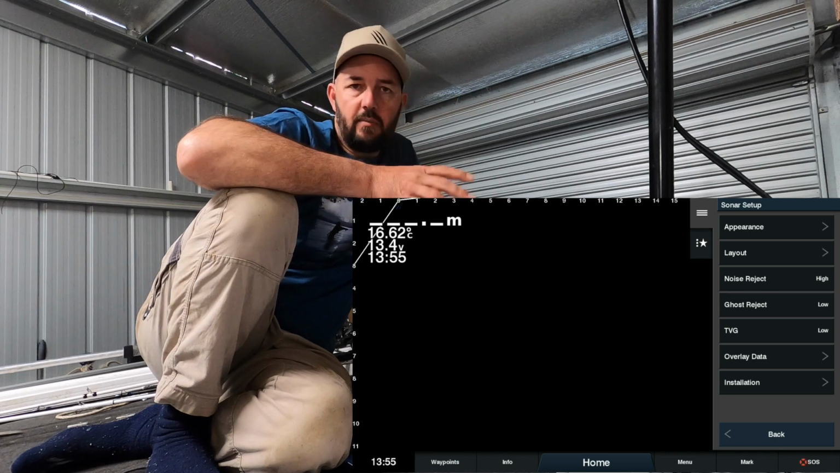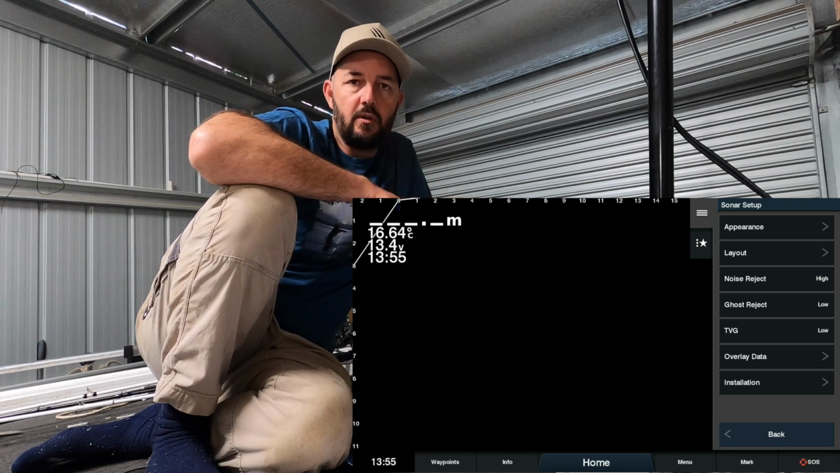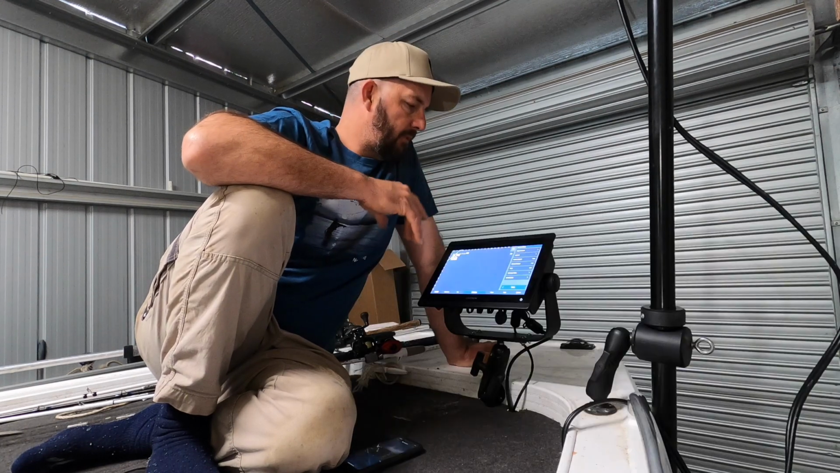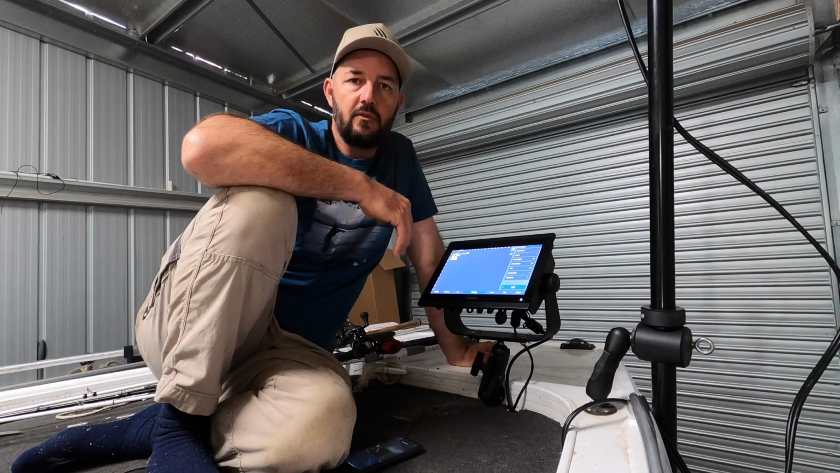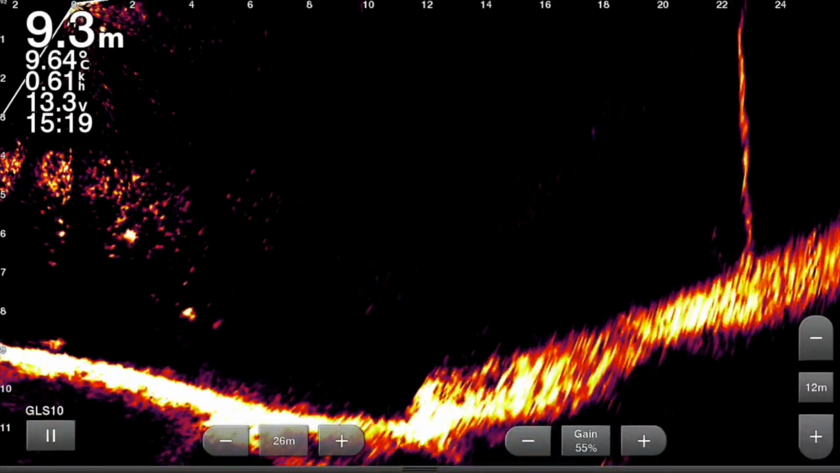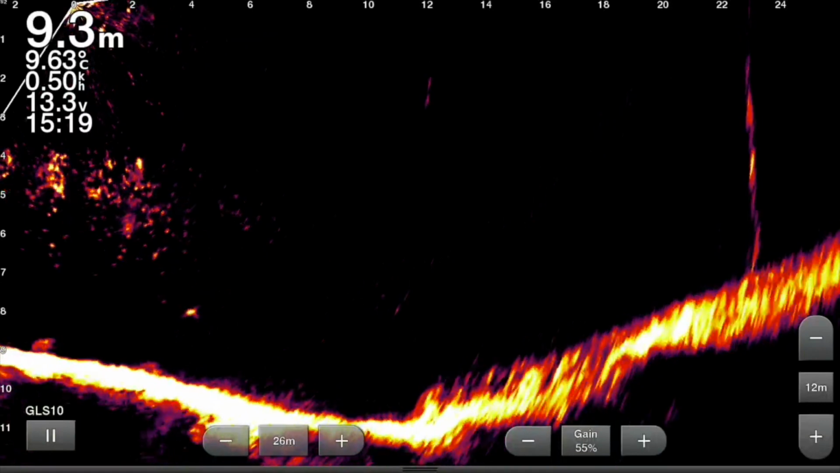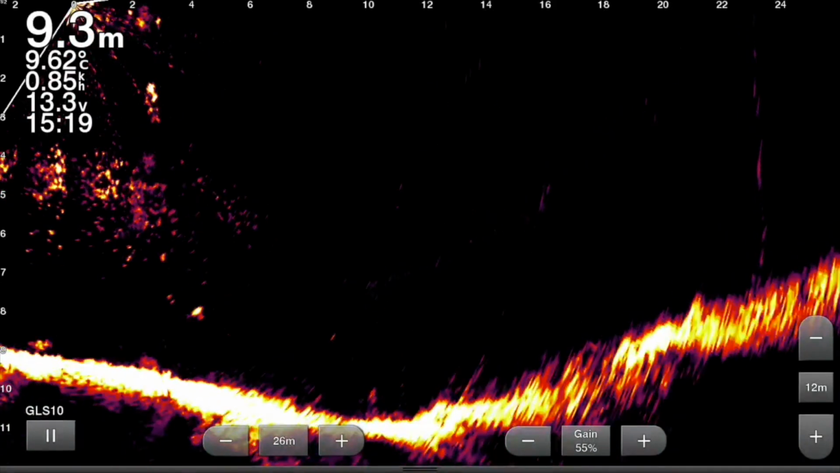And again, it does depend on what sort of fishing you're doing. This might be completely different when we move into spring and I start chasing golden perch. But this is sort of the setup that I've been using chasing the cod through the winter time. I have used a little bit on the yellows there in the late season during the day, but similar sort of settings. So we'll keep moving on here.